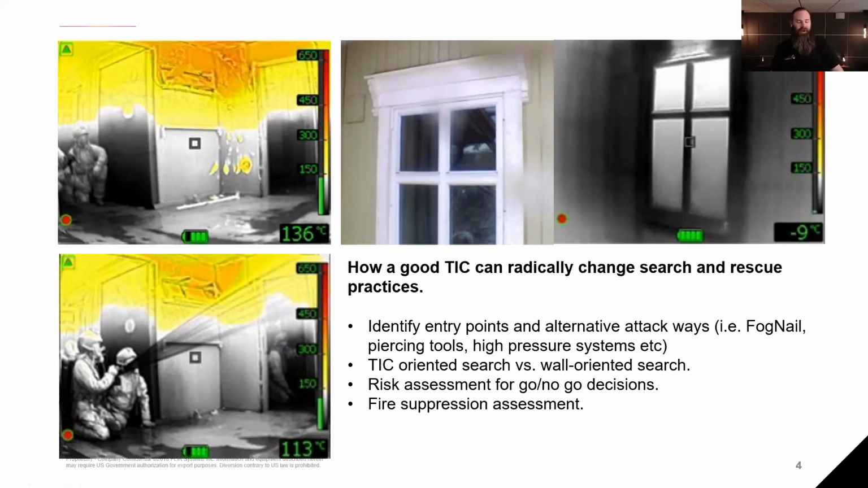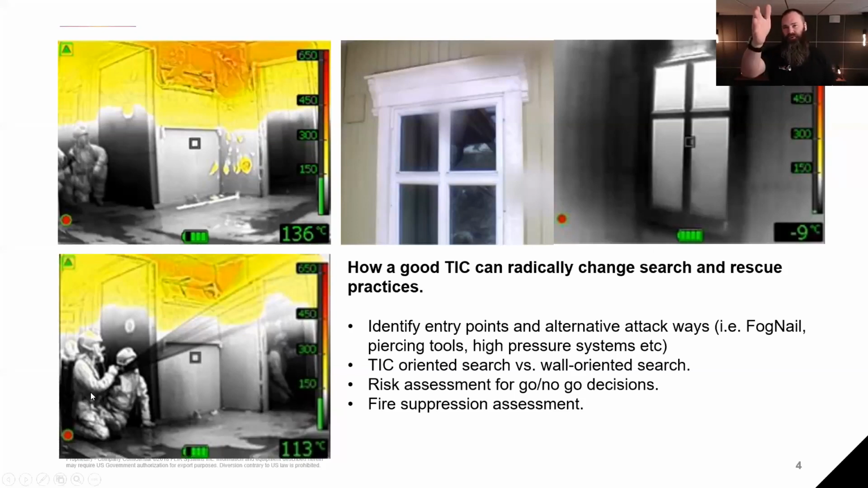But one of the most radical ones is that when we go inside, I was taught to do wall-oriented searches, and when I go around the world, a lot of times that's what firefighters are being taught as the basic. I am a big proponent of a TIC-oriented search as the basic for how we operate, meaning we see the fire, we see where the heat is coming from, and we go straight to that rather than keeping your right hand or left hand on the wall doing wall-oriented searches. And we'll get into that more.